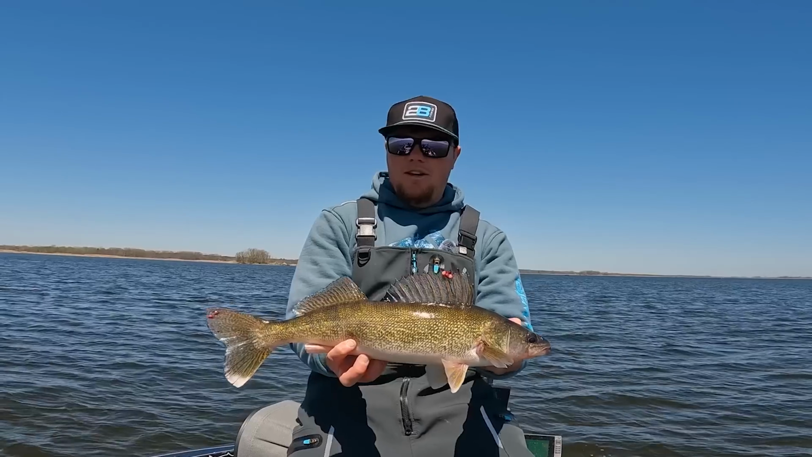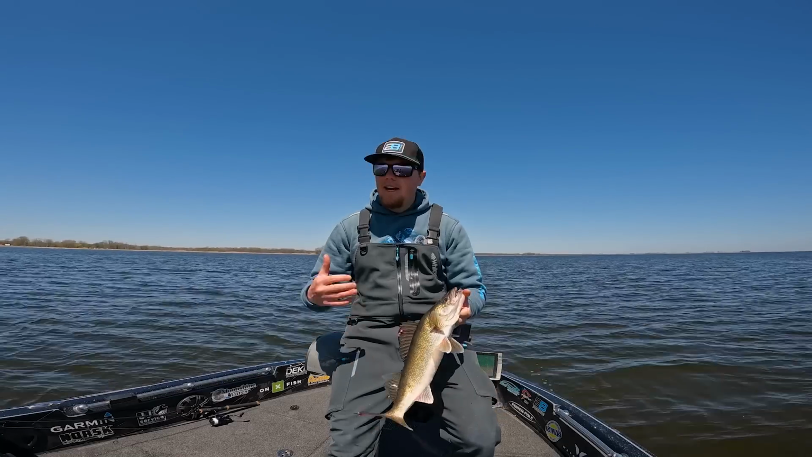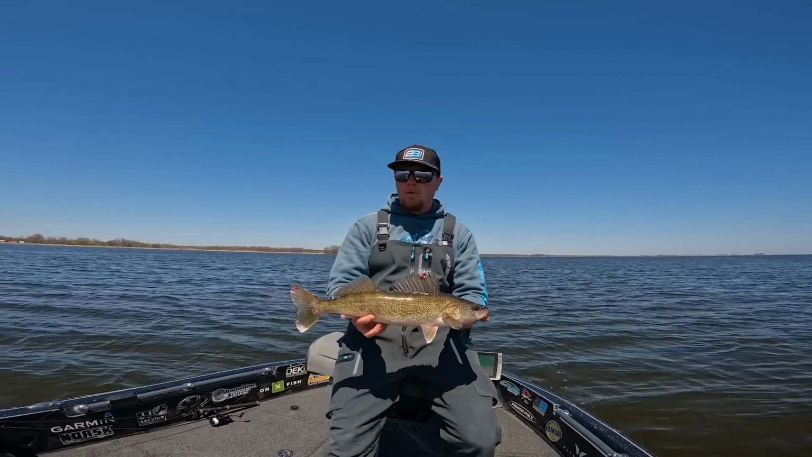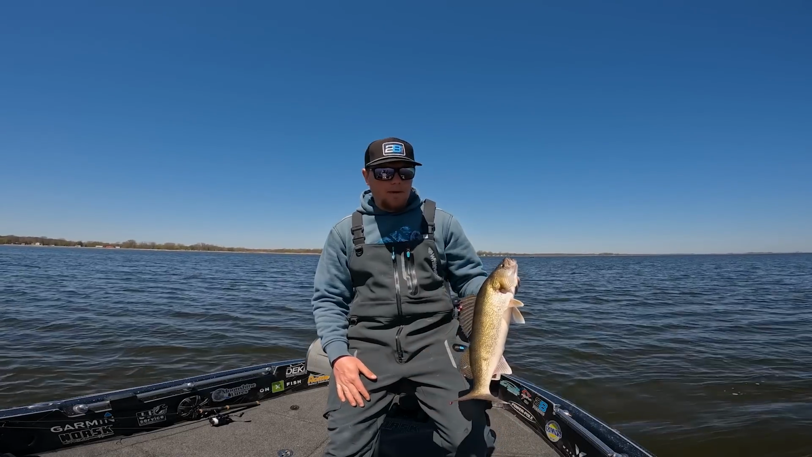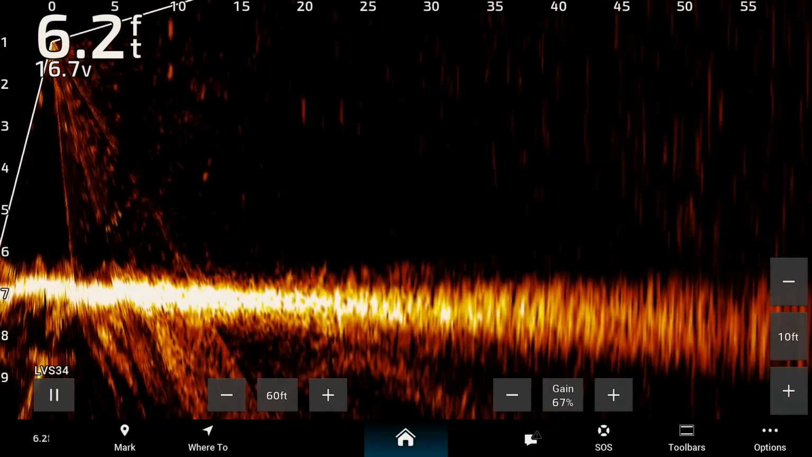There we go. So that right there is a perfect example of what we're doing with Livescope units. Obviously, when we're up on a big sandy flat like this, being able to see fish and pinpoint them is super, super effective. When there's hardly any structure on the bottom, these fish aren't hiding behind anything. They're just roaming these flats looking for bait fish. It's super easy to pick them out.